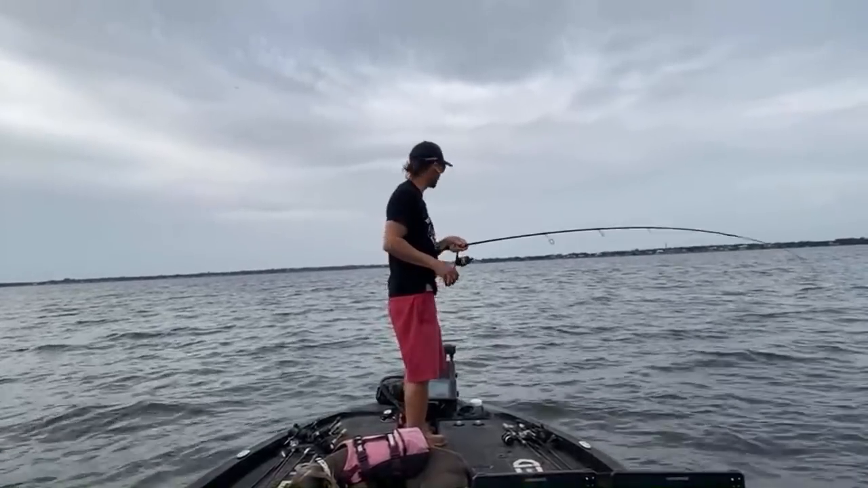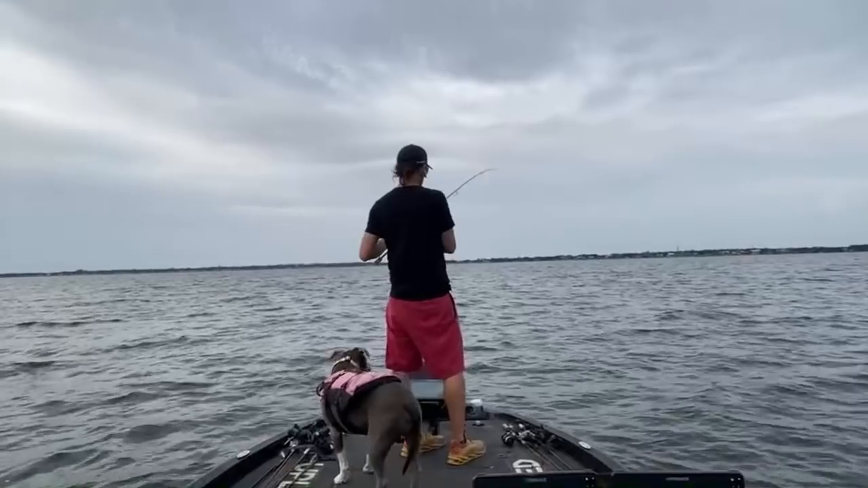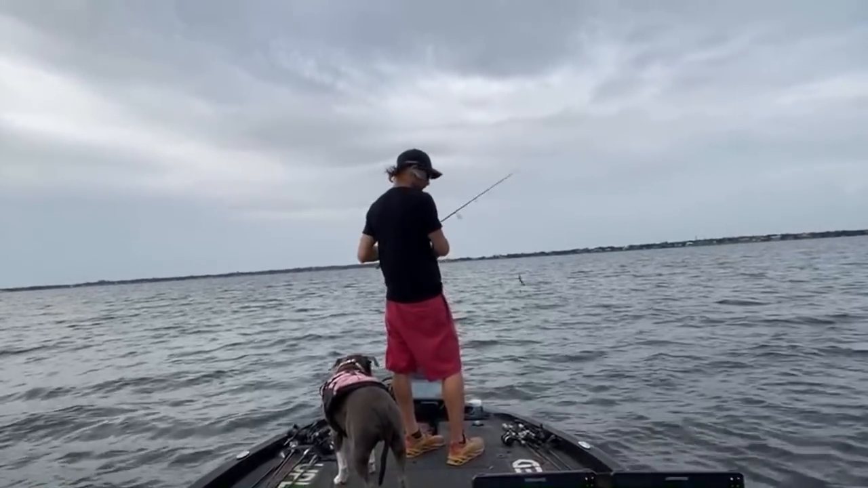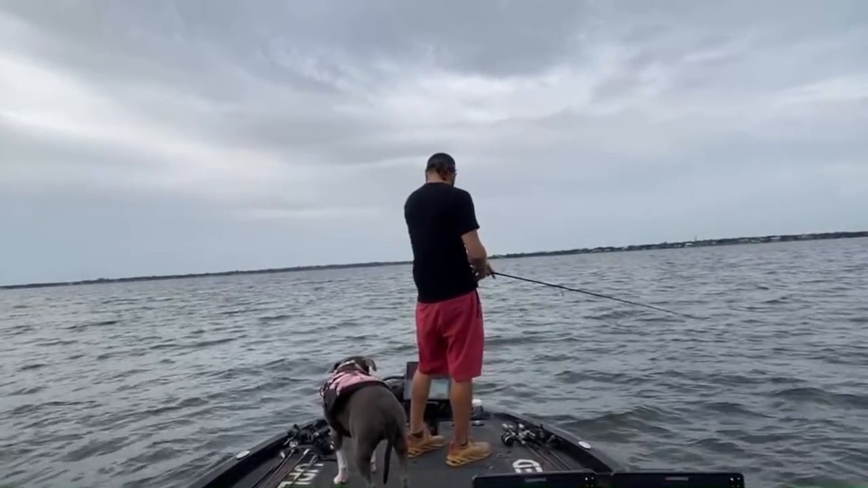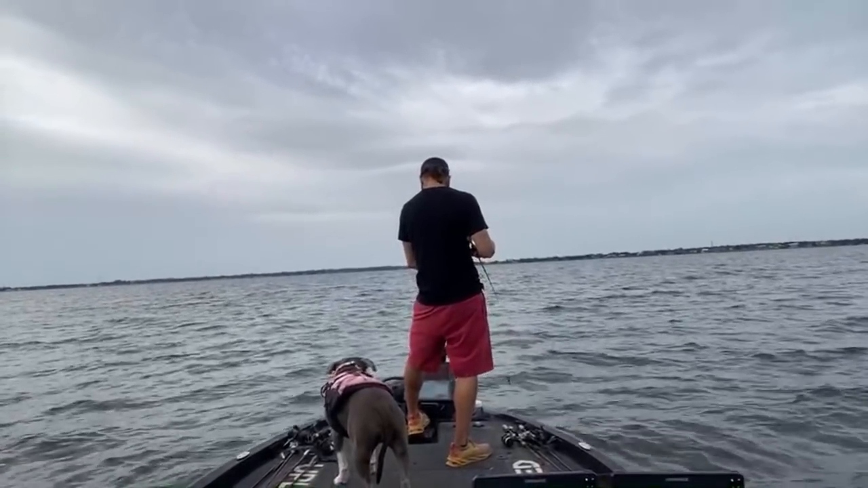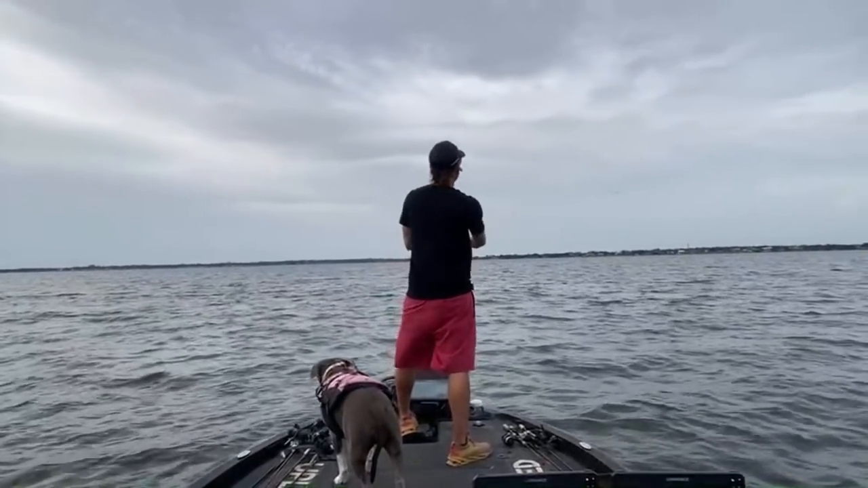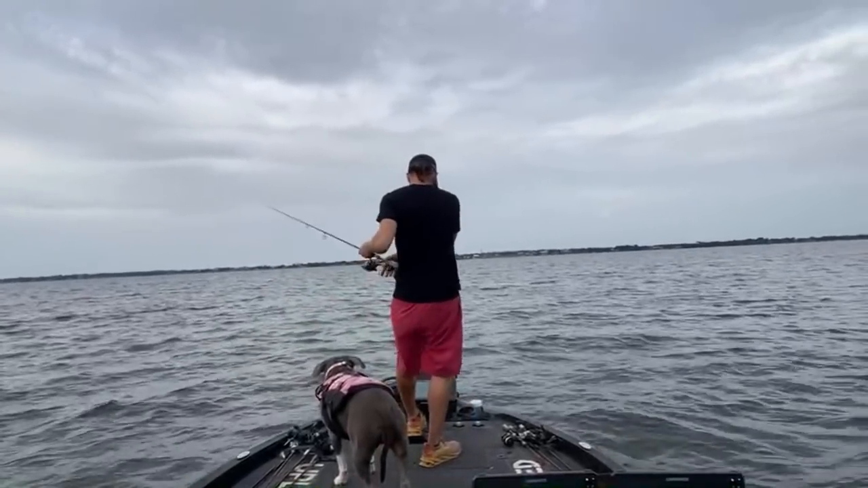That's got to be a brush pile. Yeah. God, if that was a fish, I would have had the new record on YouTube Live for biggest bass. Might have to run across the lake. I don't know if that's even feasible, but might have to run across the lake and go ahead and spot.